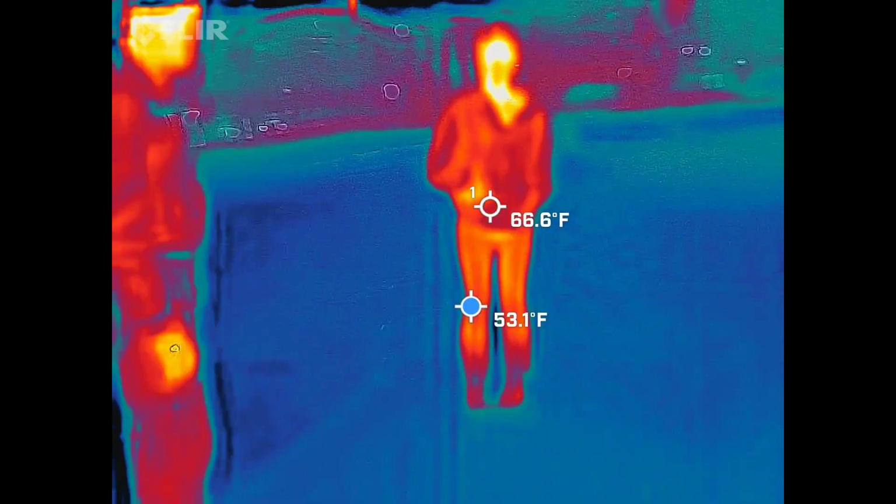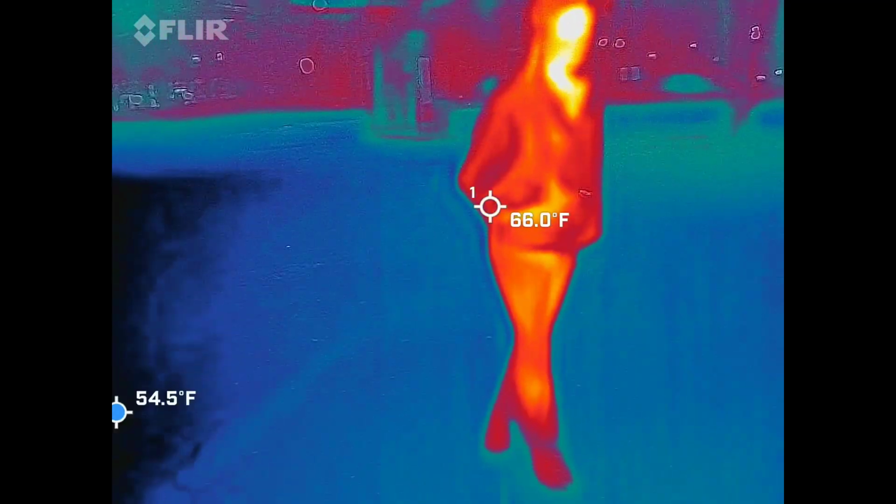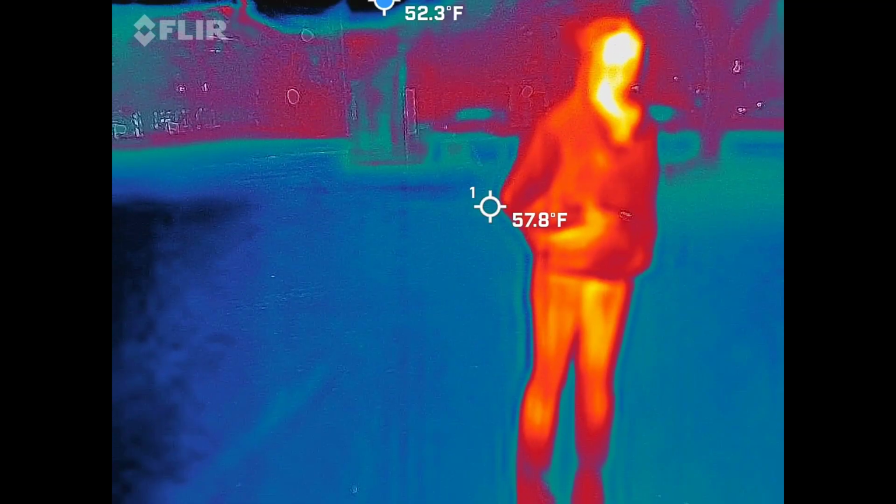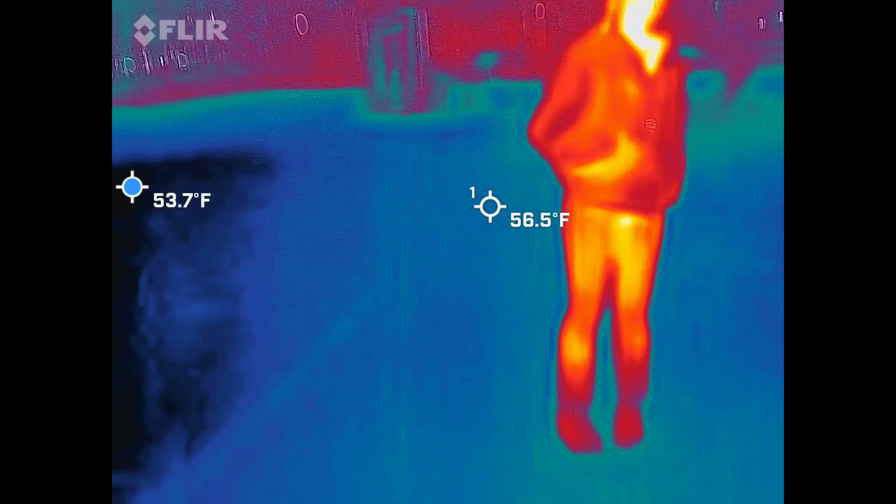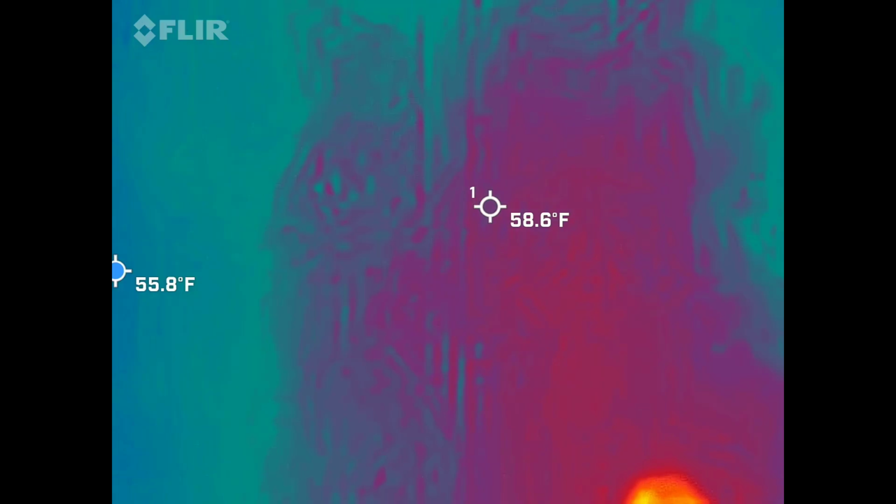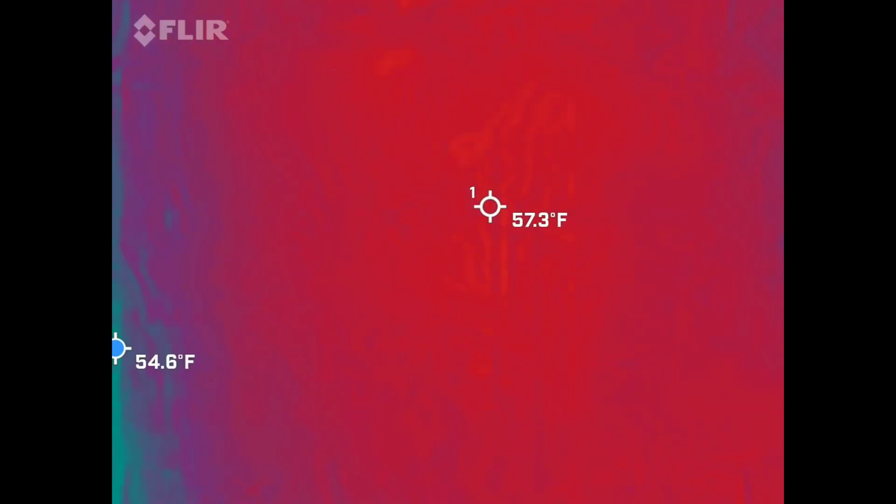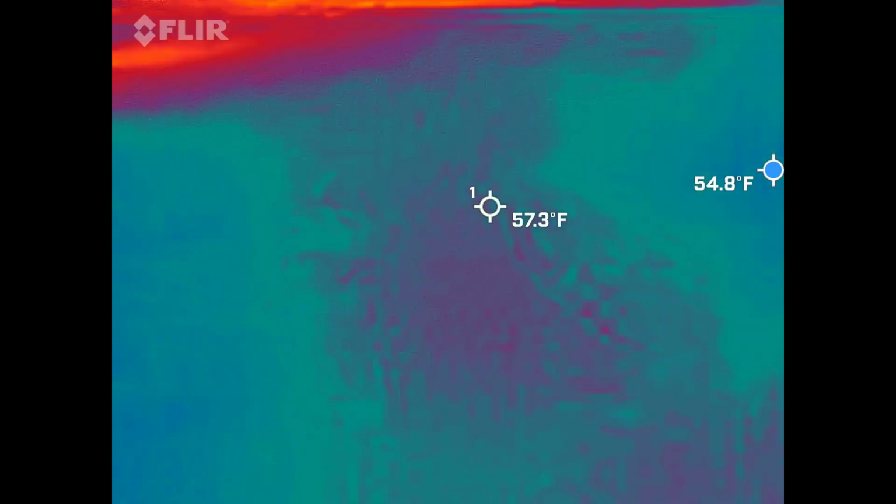53, 52. Stay where you're at. I want to take a look, make sure it's not picking up on her zippers or anything like that. It's actually literally behind her. Mm-hmm. And there's something over there. It was popping up over there too. So let's do a quick test. I want you to lower it and point it straight at the ground in front of you and see if it stays at that temperature. So I'm 58 here, and then go walk right behind her and see where that ground is measuring. 57. So it's definitely not the ground. It's picking up something in this general area then. Yeah, which is so weird.